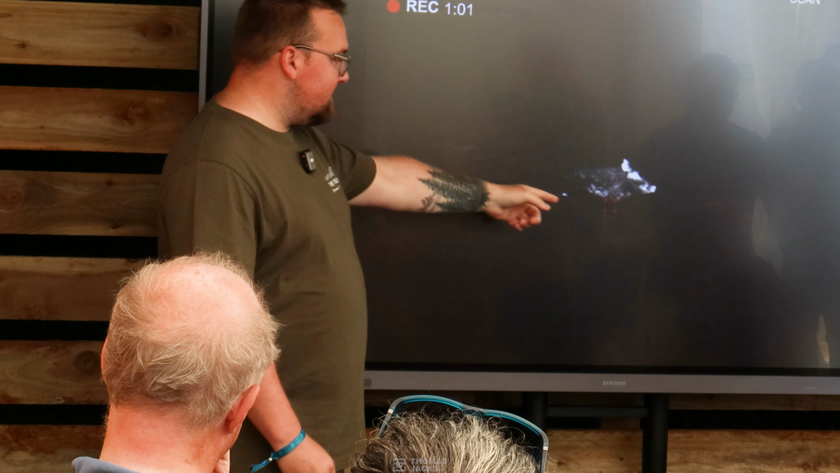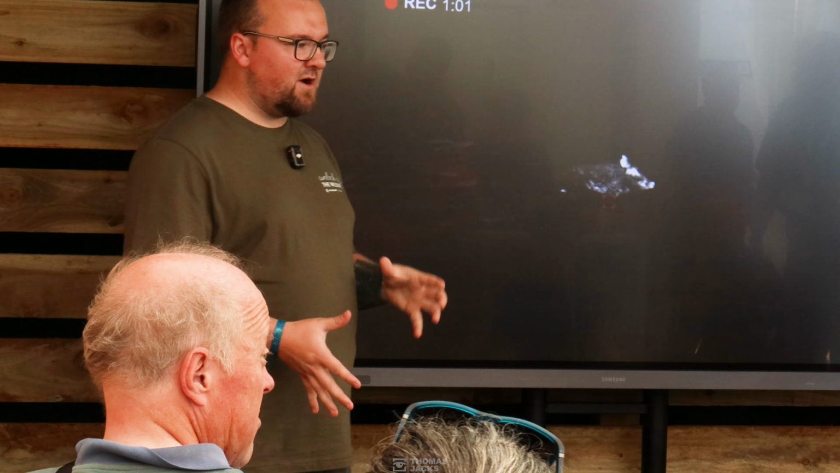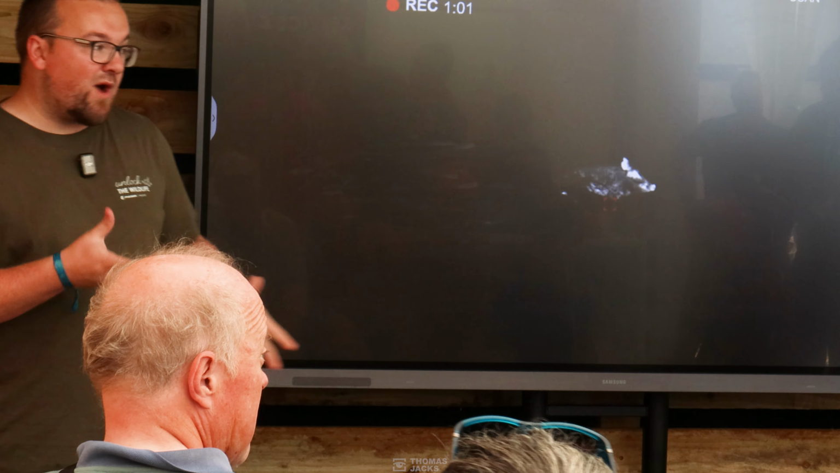So down in the Forest of Dean, this is a wild boar. Now, the Forest of Dean in the daytime, if you've been there, you might not see a whole bunch. You might get a bit unlucky and there's not a lot of mammal action going on.